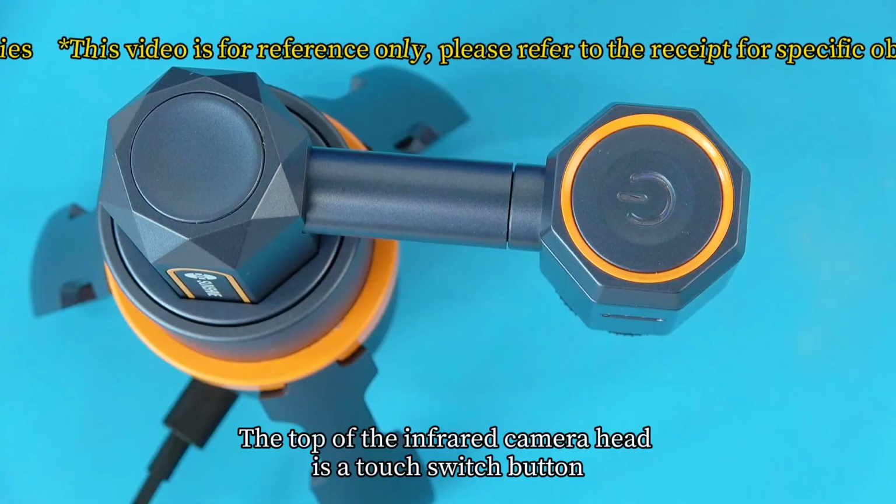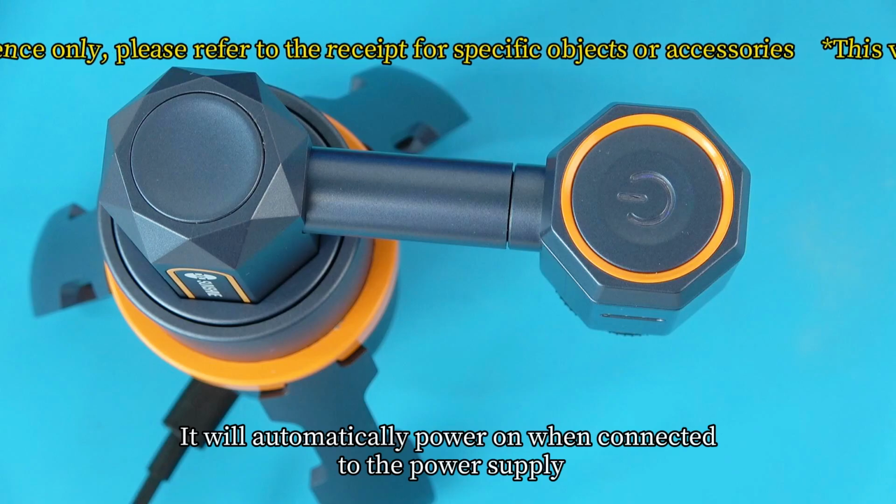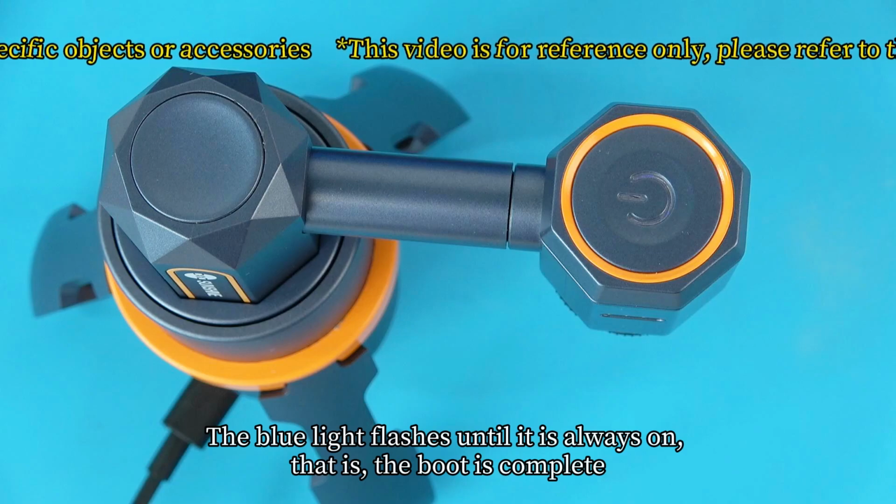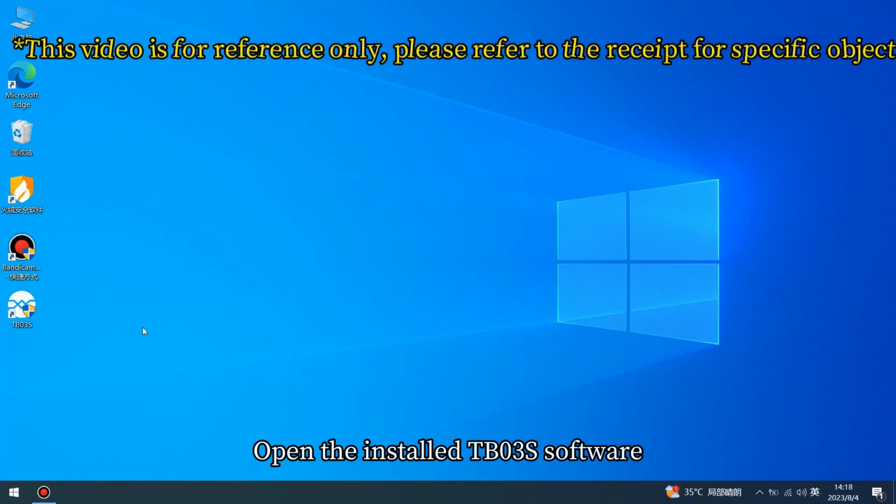The top of the infrared camera head is a touch switch button. It will automatically power on when connected to the power supply. The blue light flashes until it is always on, that is, the boot is complete. Open the installed TB03S software.